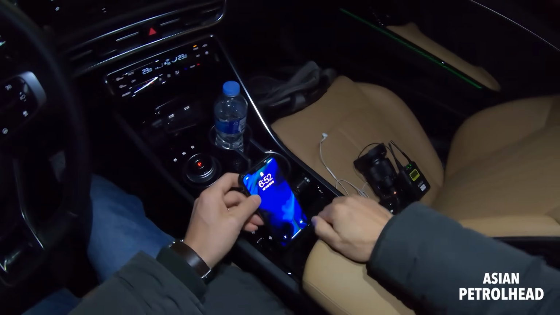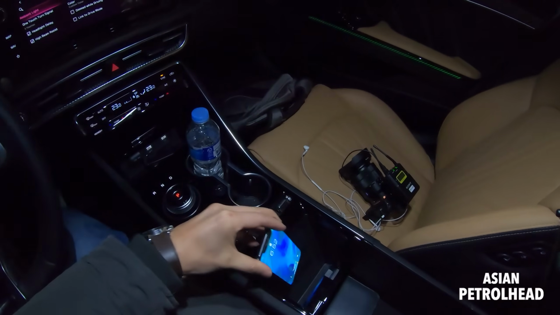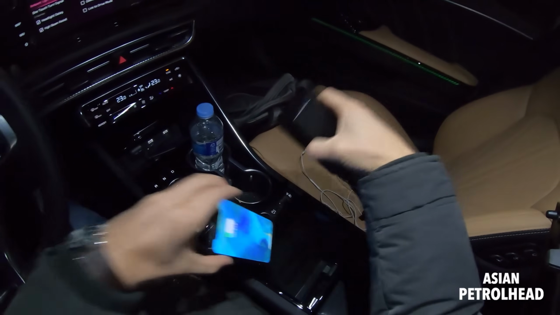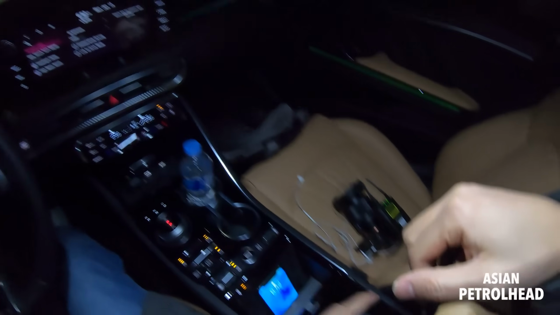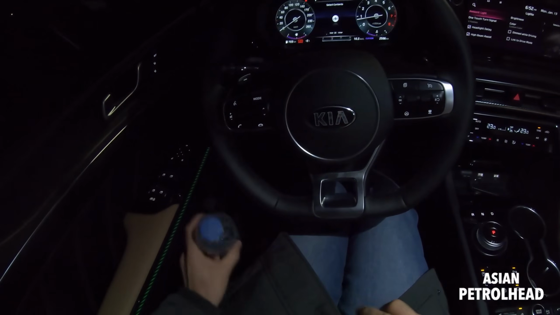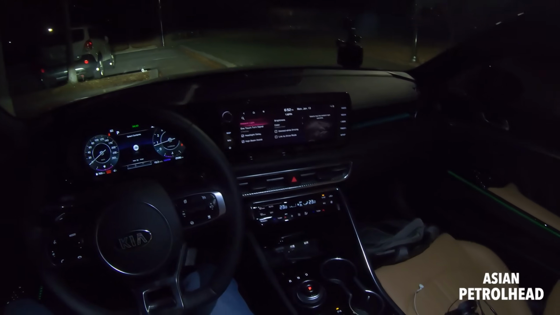You can charge your phone like this. But if you have a bigger phone, like a big old phone, you can take this guy out, just put your phone like that, and it also will work. So that's a very nice thing. You also have a large space there, and also like that. And you can put a small water bottle here and there. So that's pretty nice. Let's see, what have I not told you? I think I told you everything about the car.